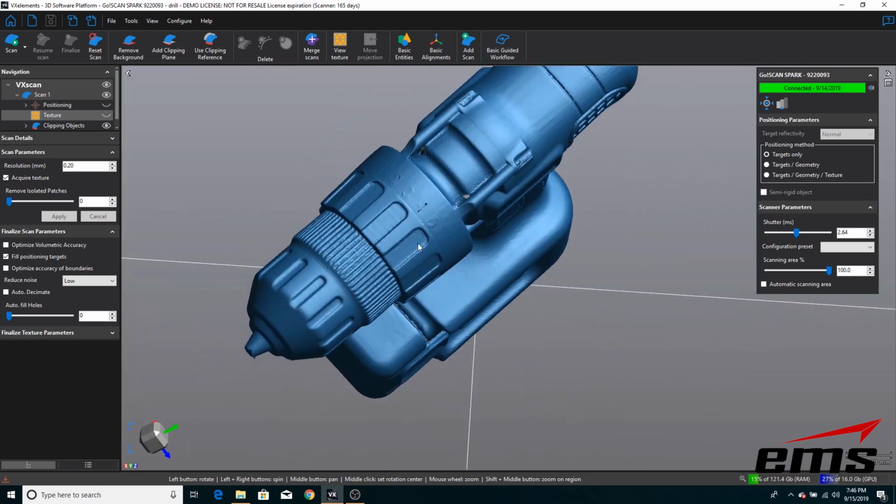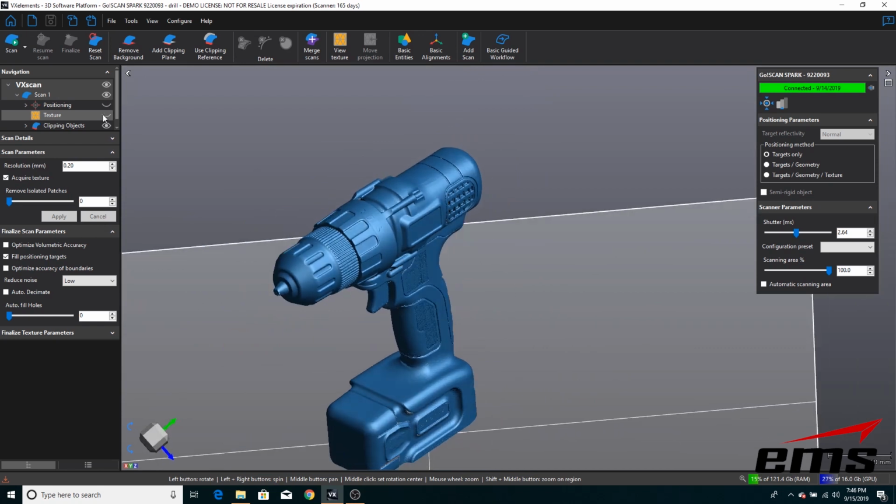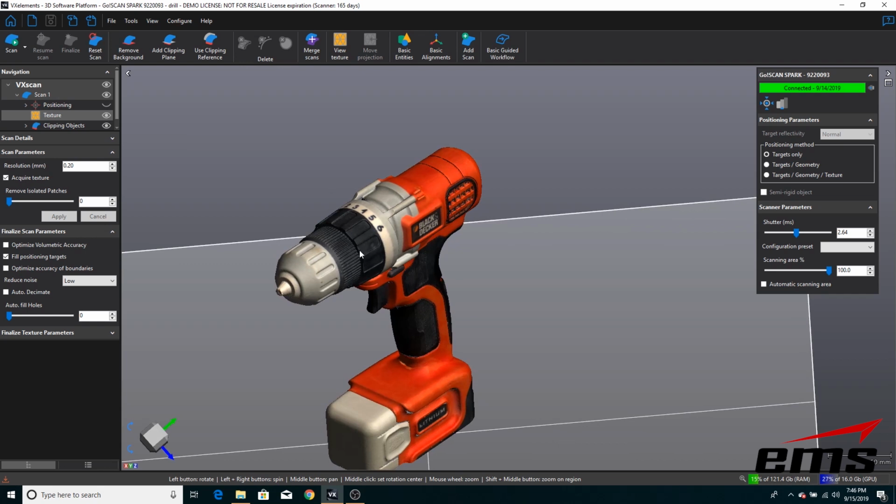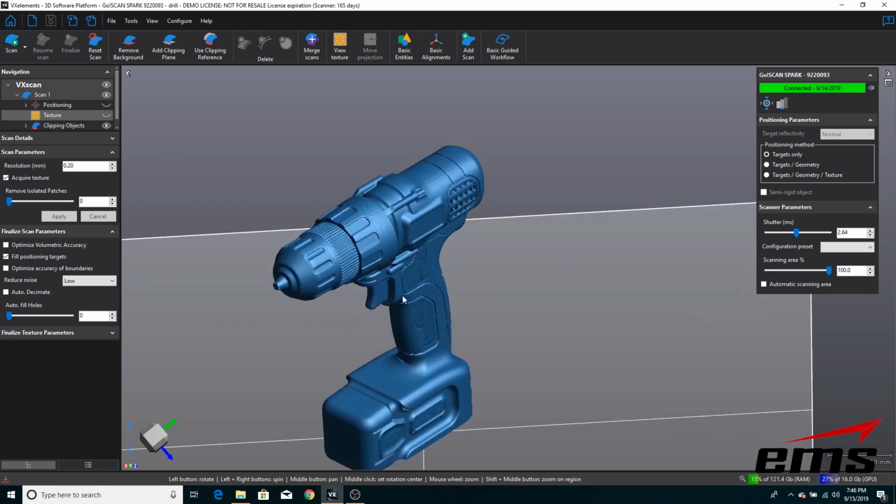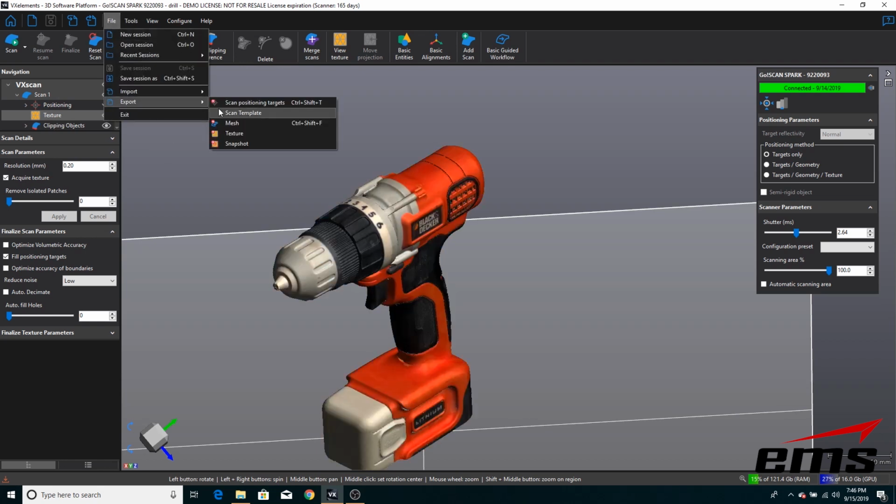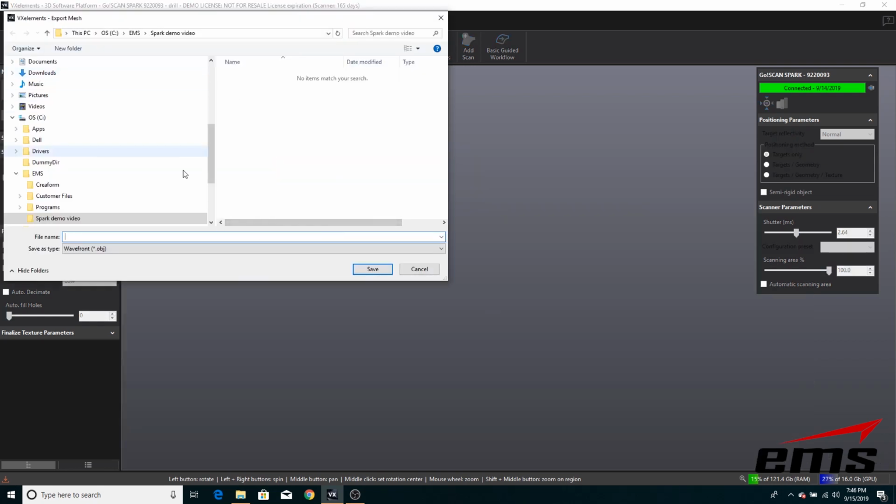So color is nice, but it can be deceiving at times. If you look at the color, sometimes you're not really getting a good look at the detail. So we can turn off that texture map and then take a look underneath. And then if we wanted to export this, save it, of course we can save it as an STL file, but we also can save it as an OBJ file.